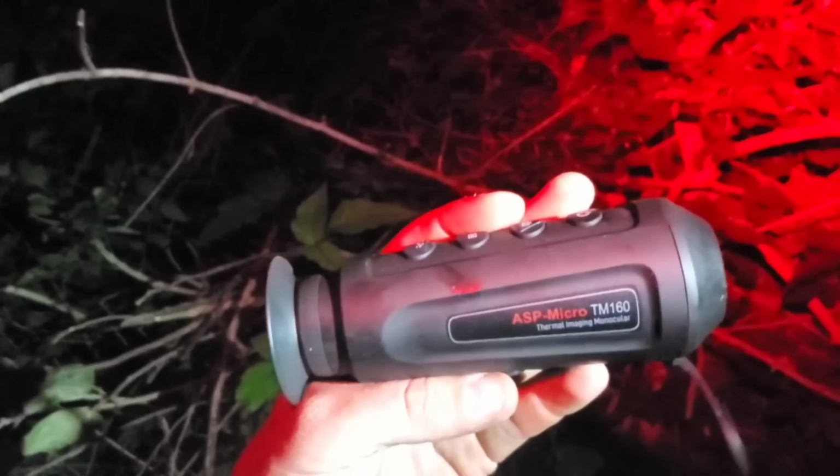So we're gonna go on to the Micro. This one right here, price point, we're looking at $1,300 for this one. So we're on black. You can see the black dot. Let me get the zoom button on. If I can get the zoom button to work. There we go. So you can see the big black blob. That right there is the coon.